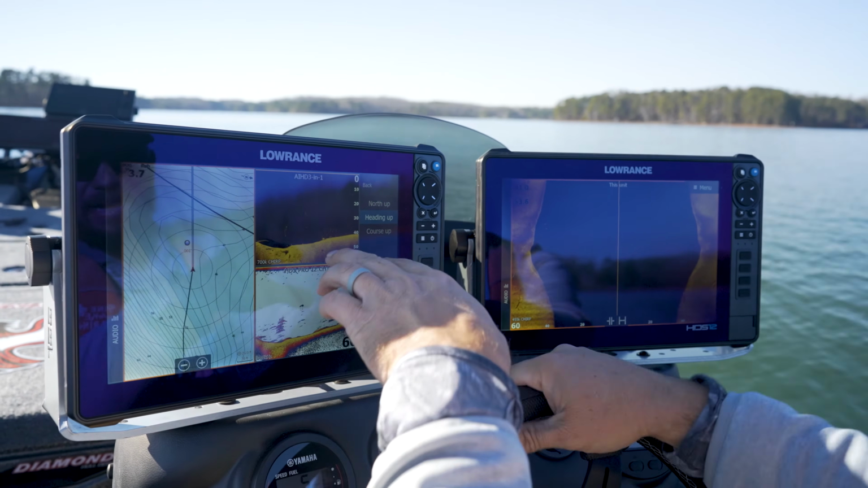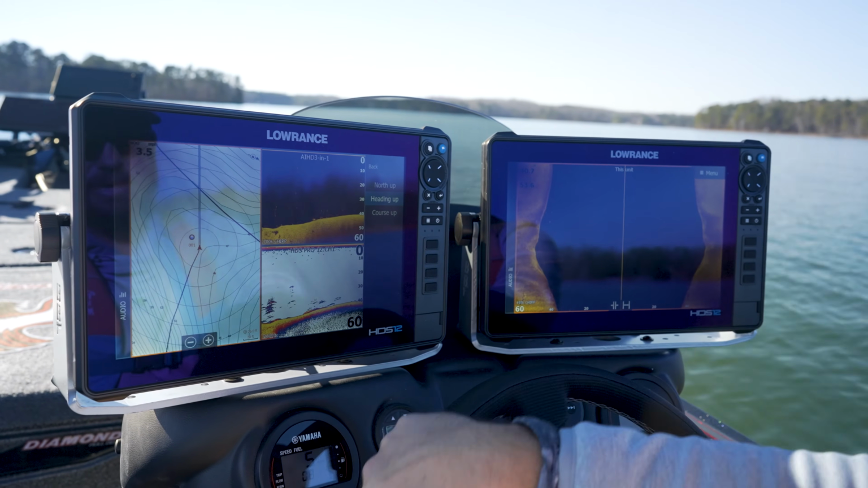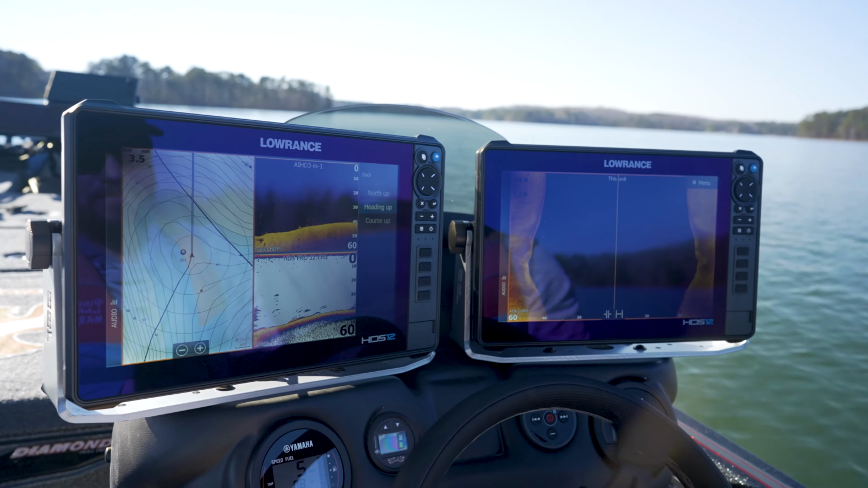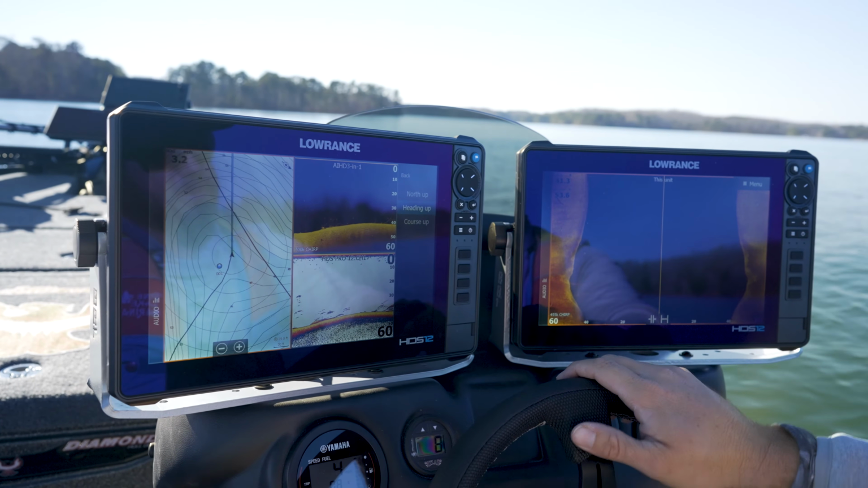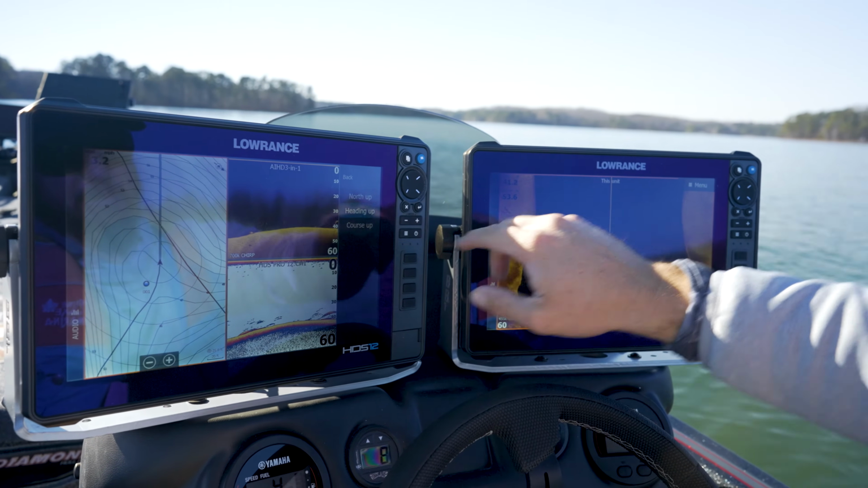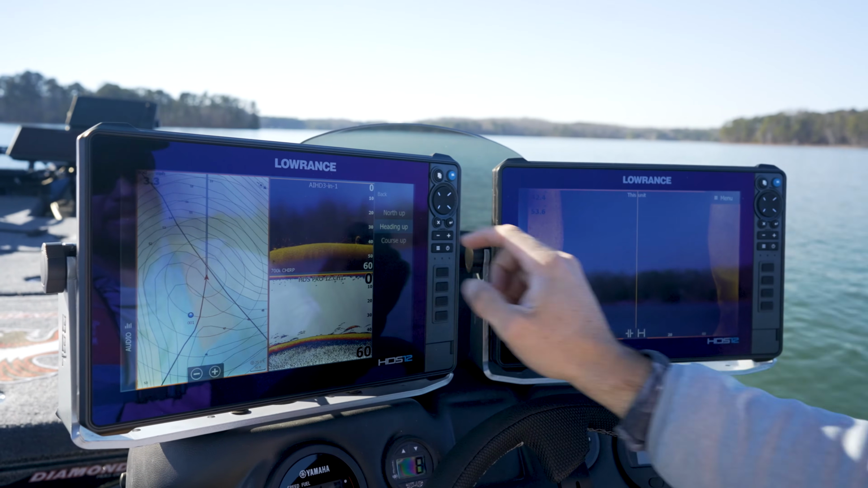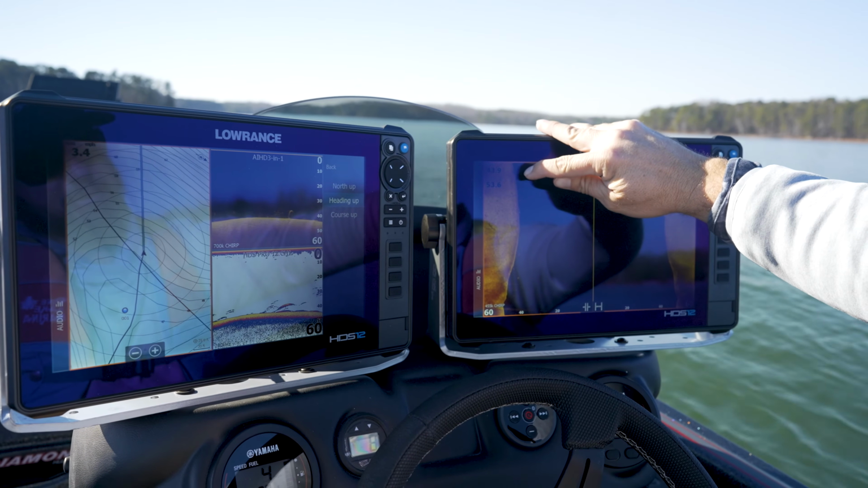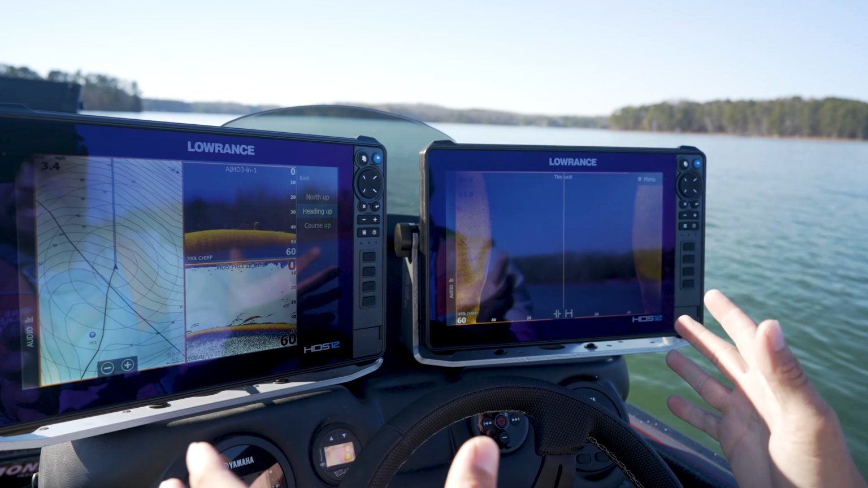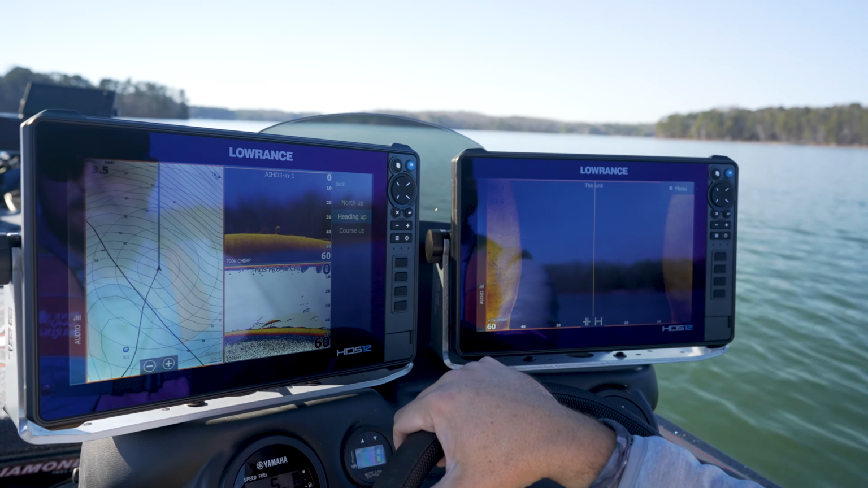Now that I'm seeing all this timber, it's probably just a treetop that has broke over, but we're about to find out. Yeah, that's what it is. See, it's a treetop laying down on the bottom. It's basically broke over from the standing timber, and there's some fish suspended around it. You see those fish right there? You can't see them when it's zoomed out, 120, 140 feet. When you have it zoomed in, you can tell what's there and what you're going to be fishing.